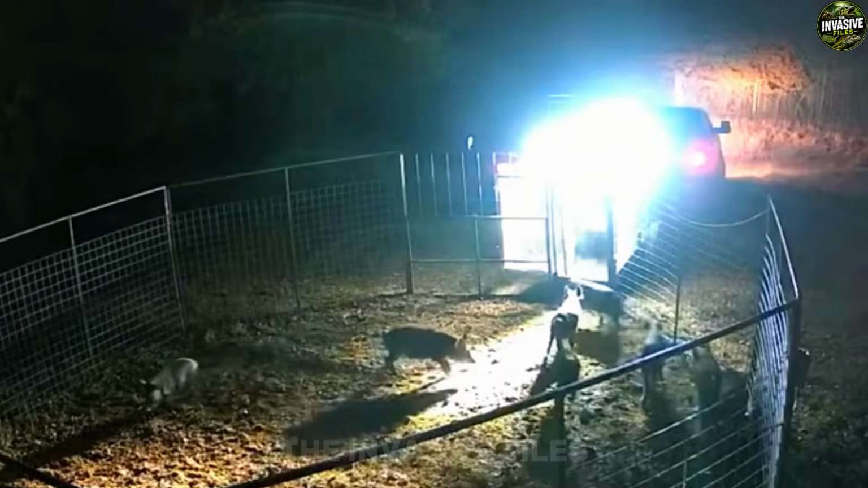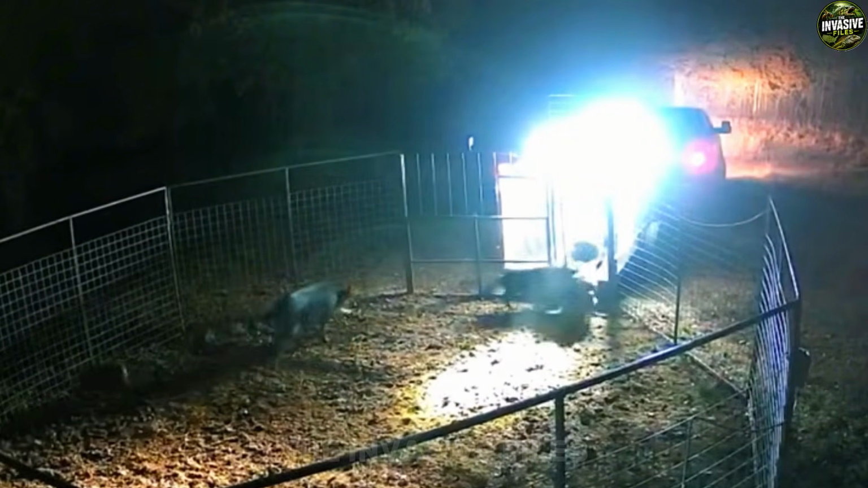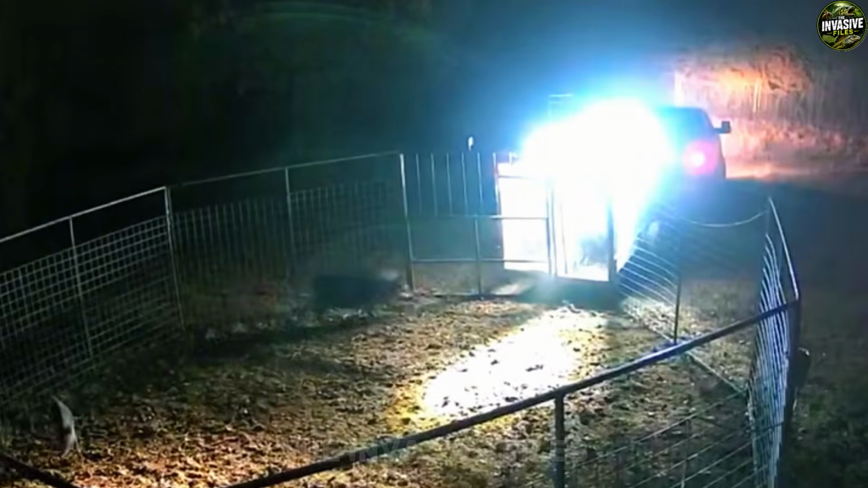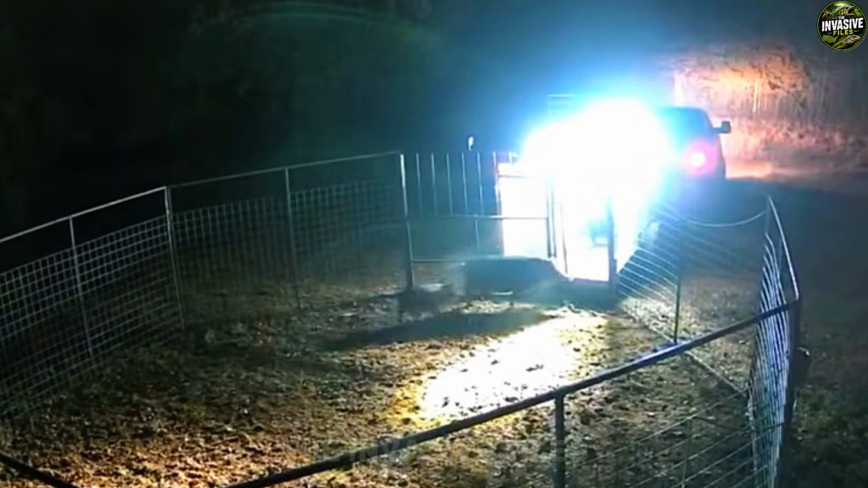With the trap secure and the sounder contained, Colt steps out of the truck, grabs his heavy flashlight, and starts walking down the dark trail. The initial capture is over, but as the dust settles inside the teardrop, the next phase of the operation is just beginning.